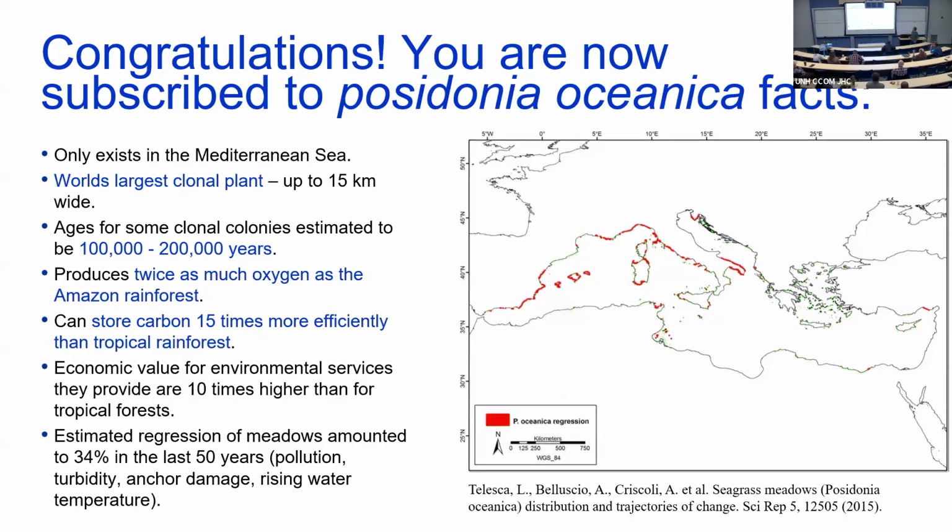Bad news. These red areas are, again, areas they've noted, but it's probably regressing everywhere, where they've noted regression of these seagrasses. Just like the Amazon rainforest, as we lose this, we're losing the lungs of the planet. So the estimated regression over the last 50 years is about 34%. That's huge. And that's due to pollution, turbidity, rising water temperature, the anchor damage that you saw in the images. So this is not a good thing.